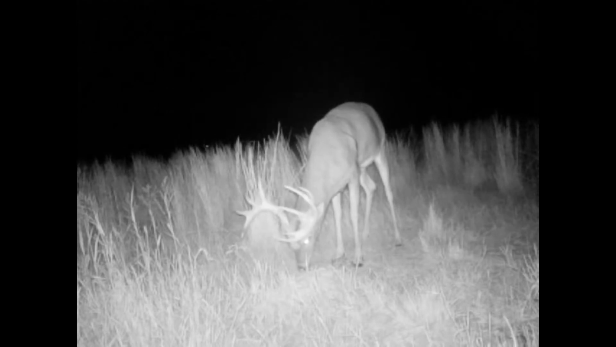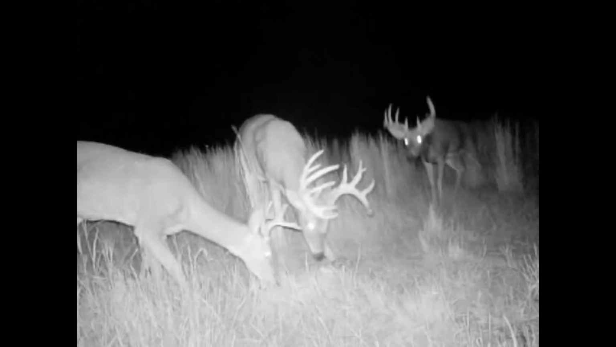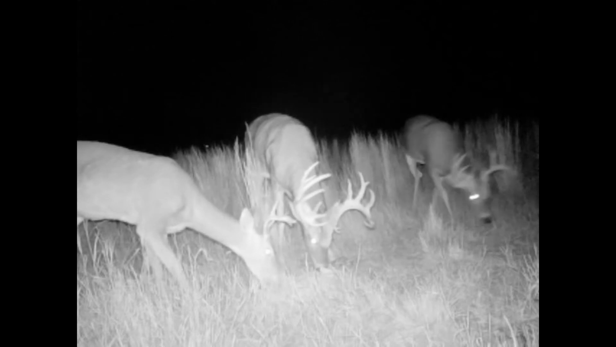Oh wait, he just sticks around. You can tell he's going to be the dominant buck for the area. Here you go, here's three of them all eating together. Surprising.